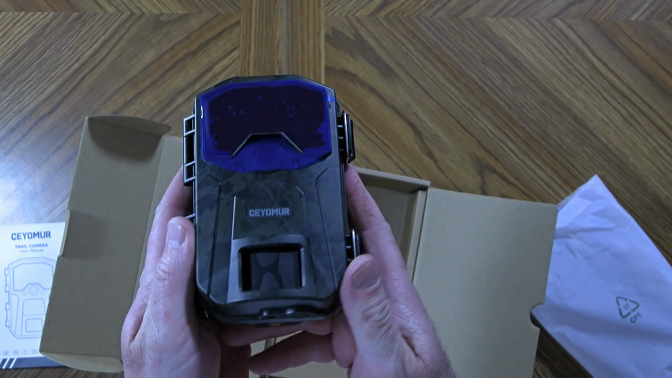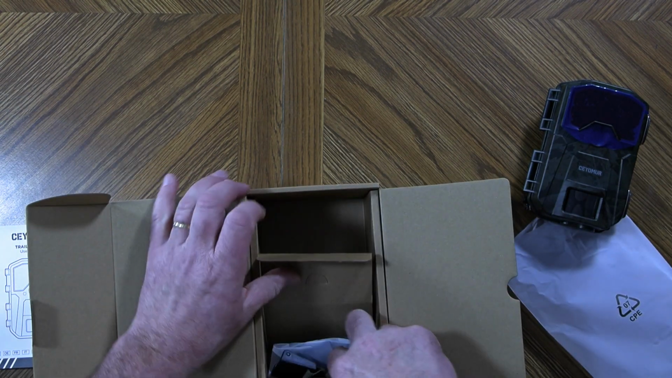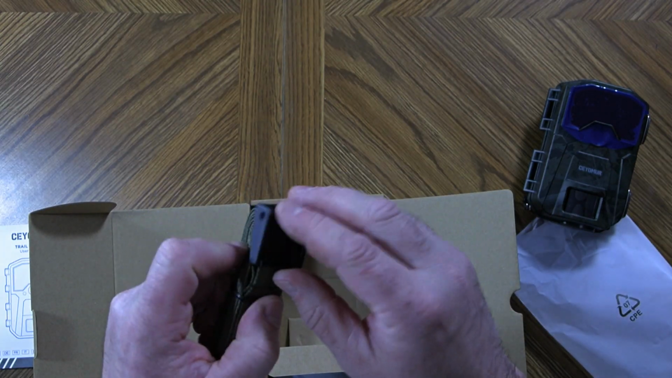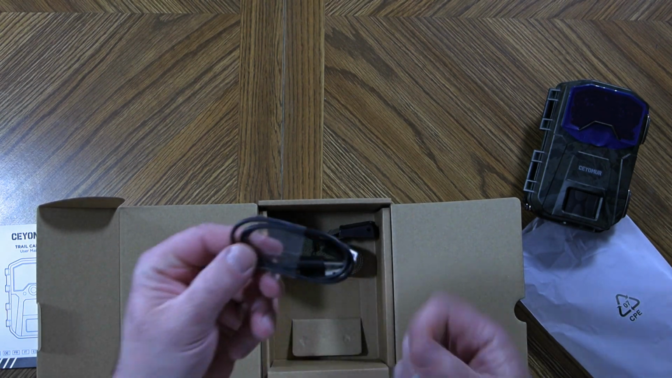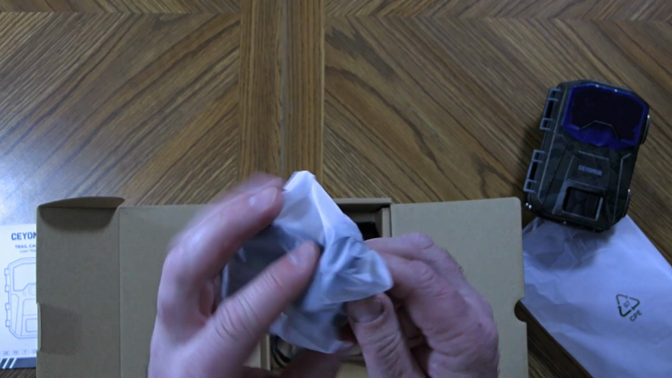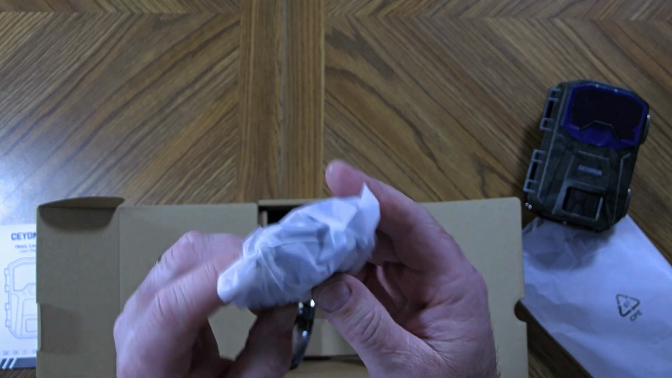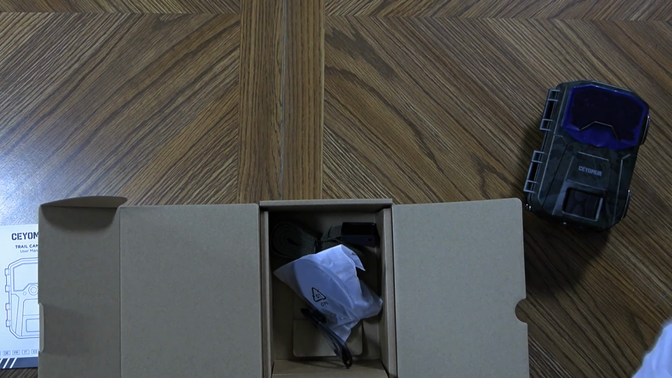Here's the actual trail camera. We'll take a closer look at that in just a second. But there's also a tree strap with a plastic buckle on it. Also has a USB cable and a wall mount that would give you optional mounting ways, whether it be on a building or a post or something like that.